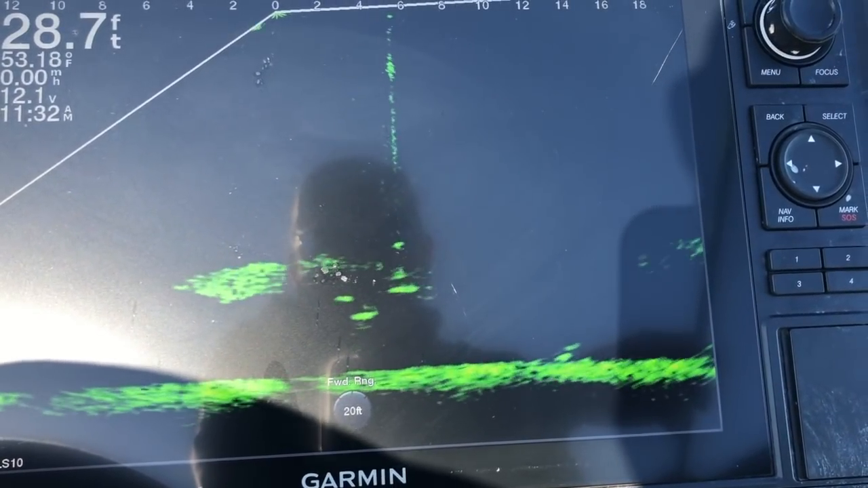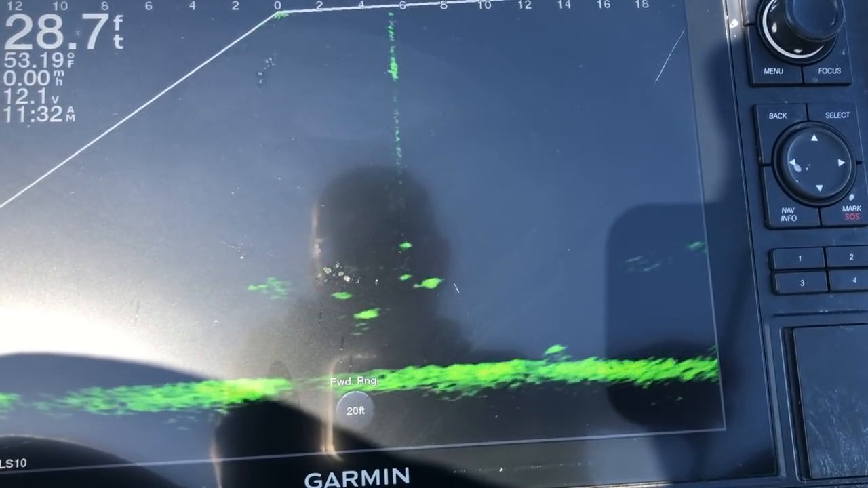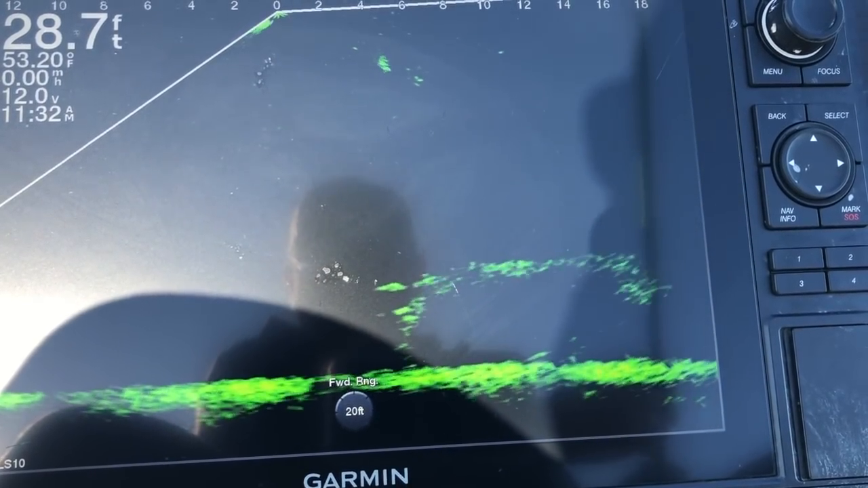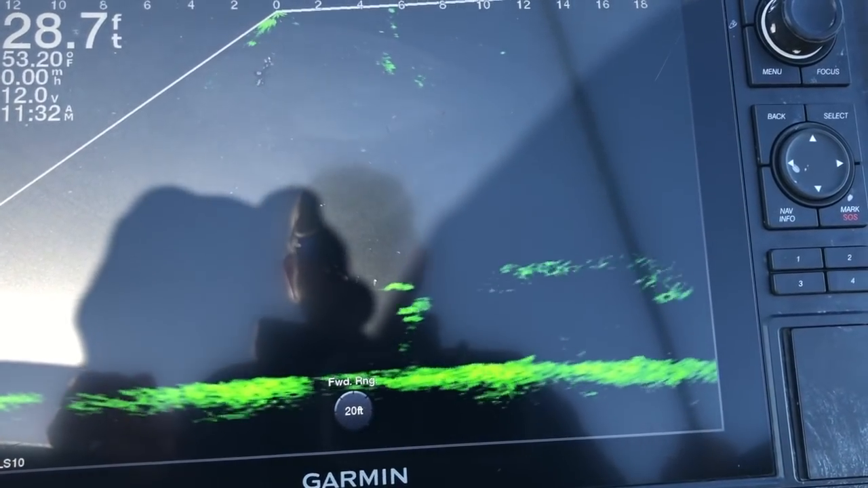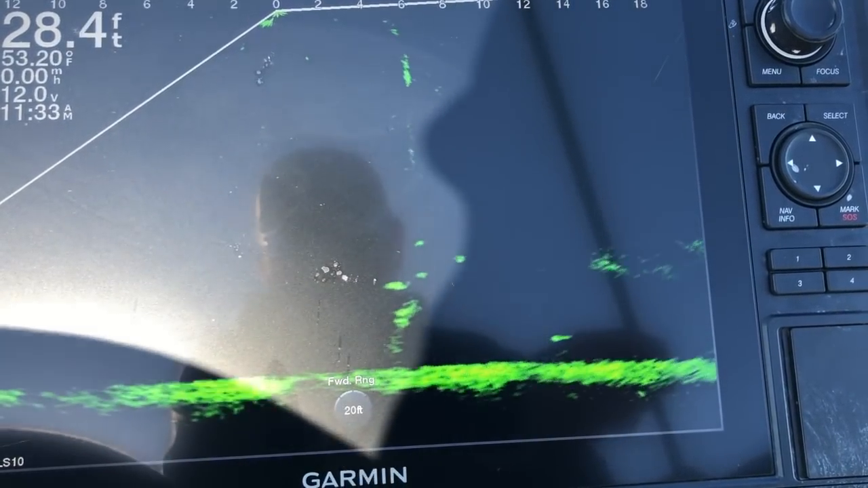There's some bait fish moving in, so I can't compete with the real thing. Let them get out of the way. Make them think that there's a cripple.